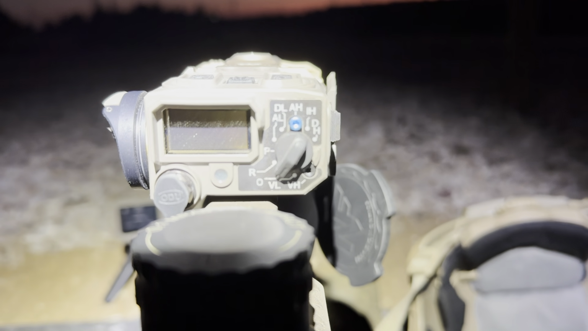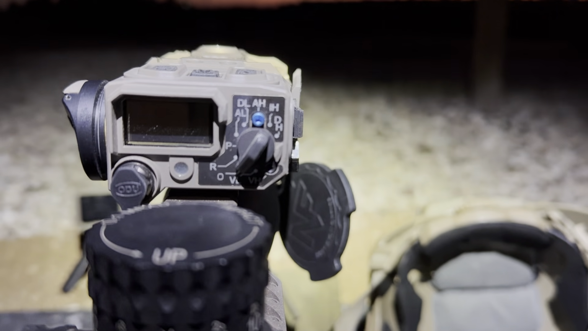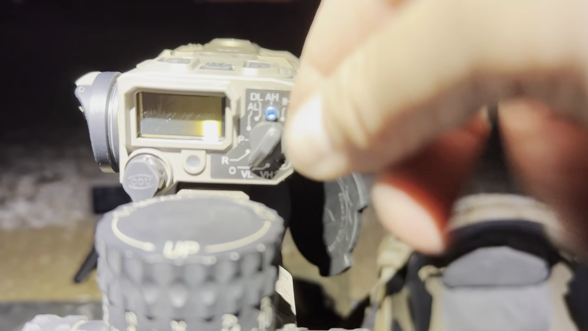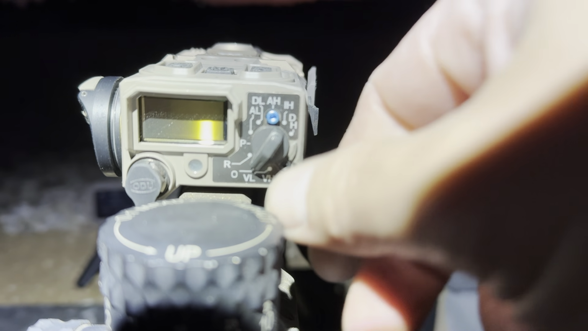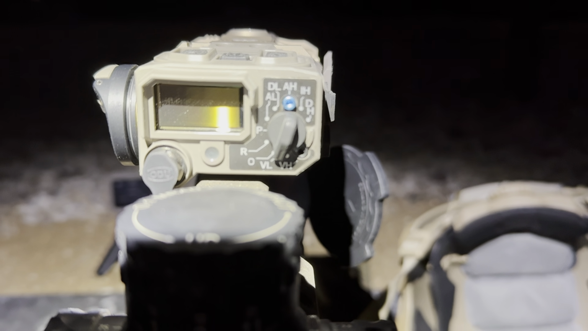All right, so on the Maztech, it's got vis low and vis high. Right here, it's got vis low, vis high. We're going to put it on vis low, and get this thing sighted in. You guys can see where it's at. All right, so I've already got the Maztech reflective tape up on the target, so I'm going to record it with the TRIGGERCAM so you guys can see that. But it's very easy to see it on the paper, especially with it being as dark as it is right now. Visible laser will be naked eye.